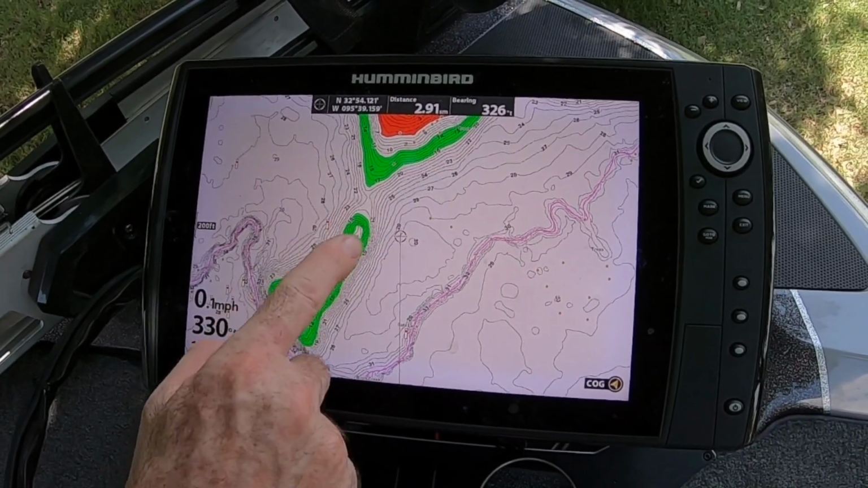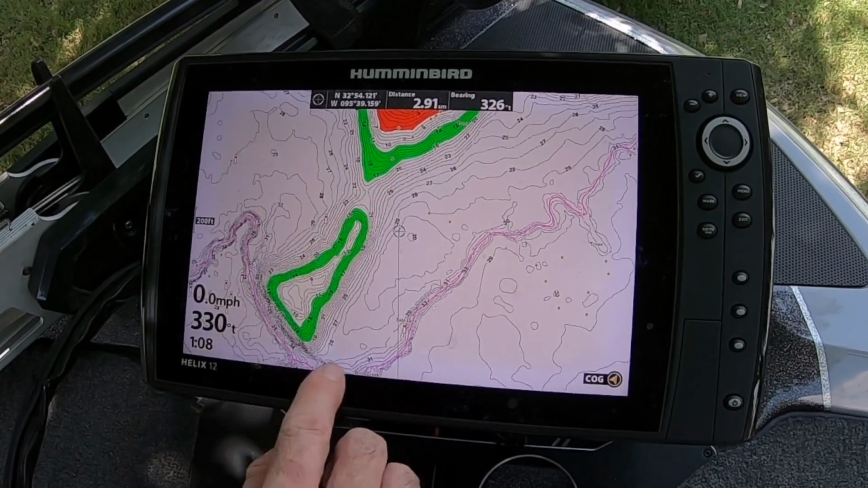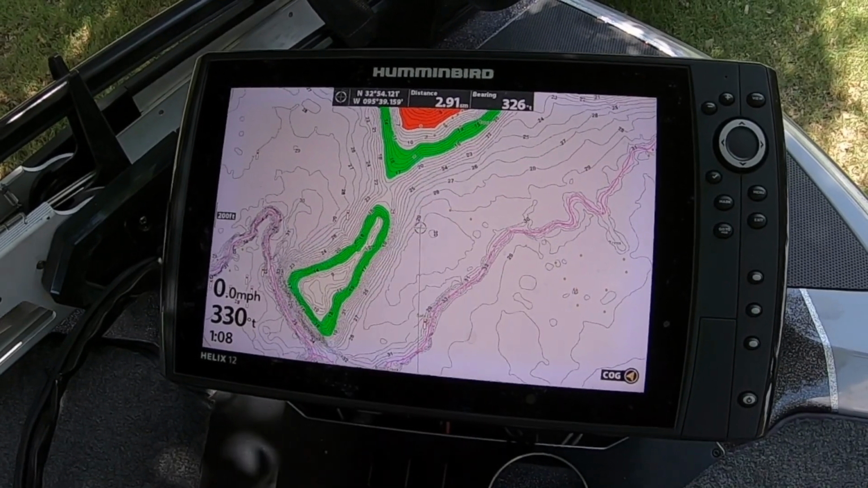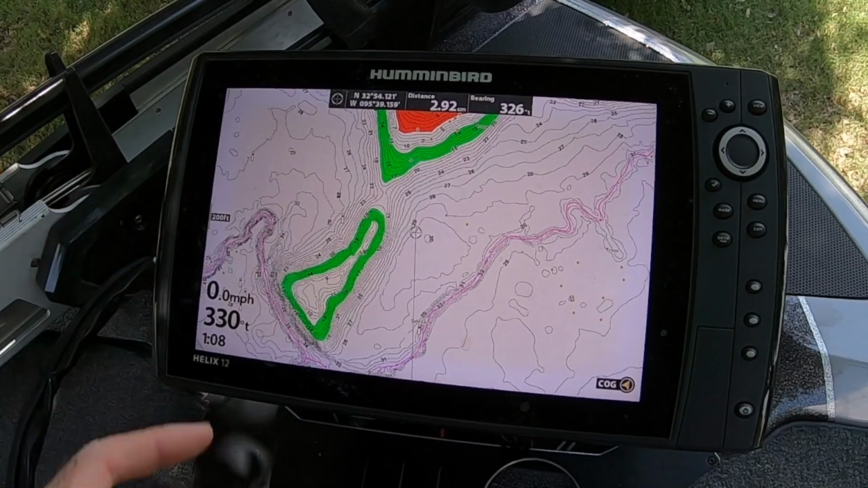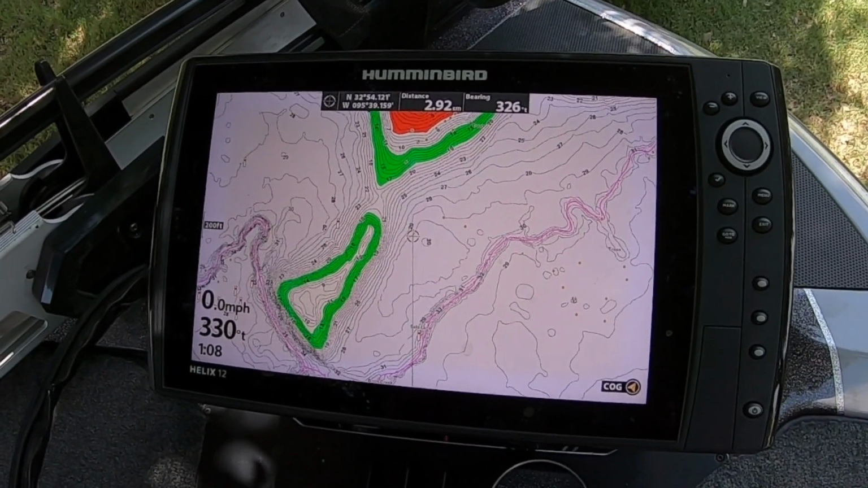In this case, this is shell beds through here. The fish will actually live out here in the trees and in the depth of the creek, and they feed regularly, depending on wind direction, timely in those shell beds. Offshore structure is very much timing.